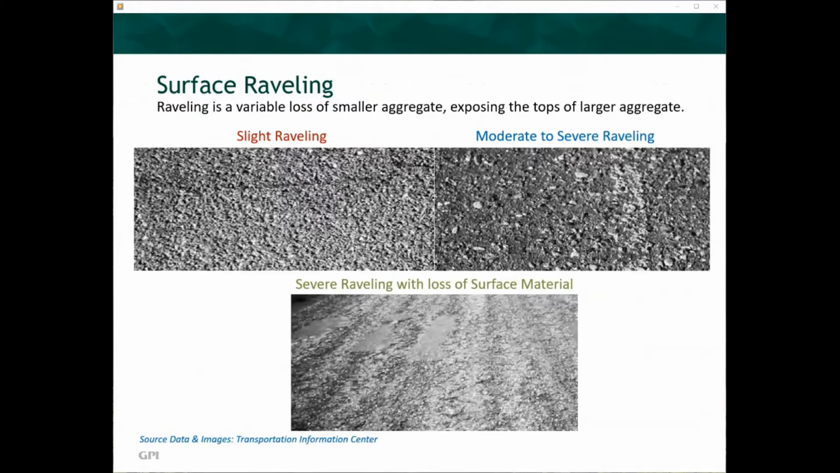Surface raveling is a variable loss of smaller aggregate exposing the tops of larger aggregate. Slight raveling is the beginning stage of asphalt decay and makes the surface similar to rough sandpaper. If you ever have taken a walk on a paved country road, walking on this type of surface will slowly become tiring to the individual. Moderate to severe raveling results in a very coarse but consistent surface with pitting as the surface loses larger pieces of asphalt and aggregate. This type of surface can be painful to walk on barefoot for long distances.